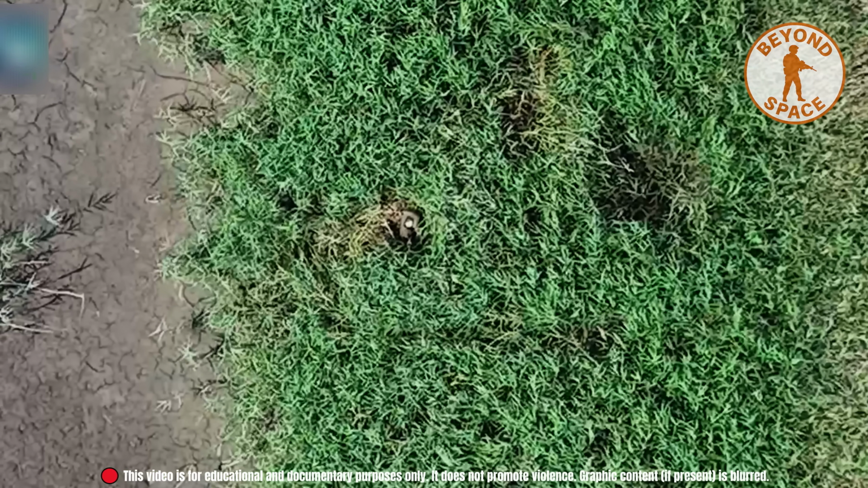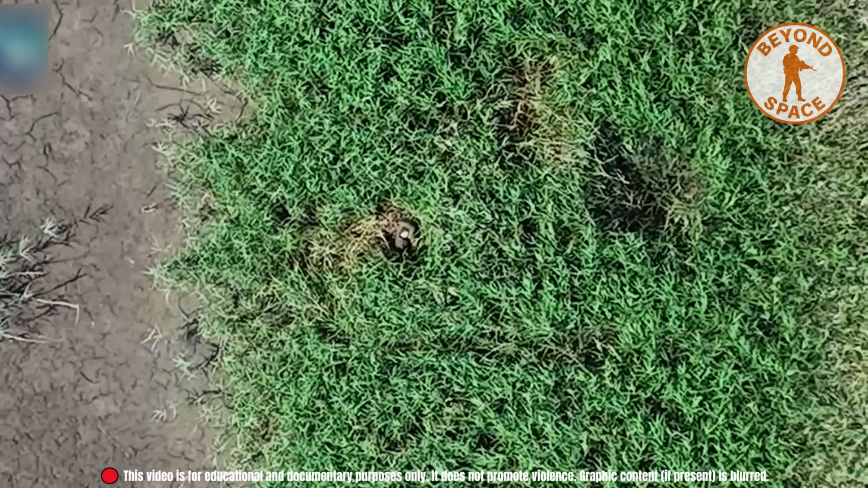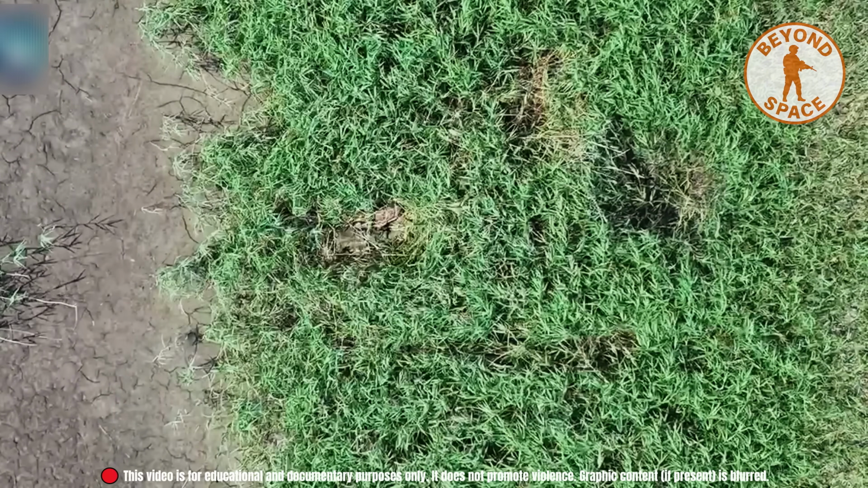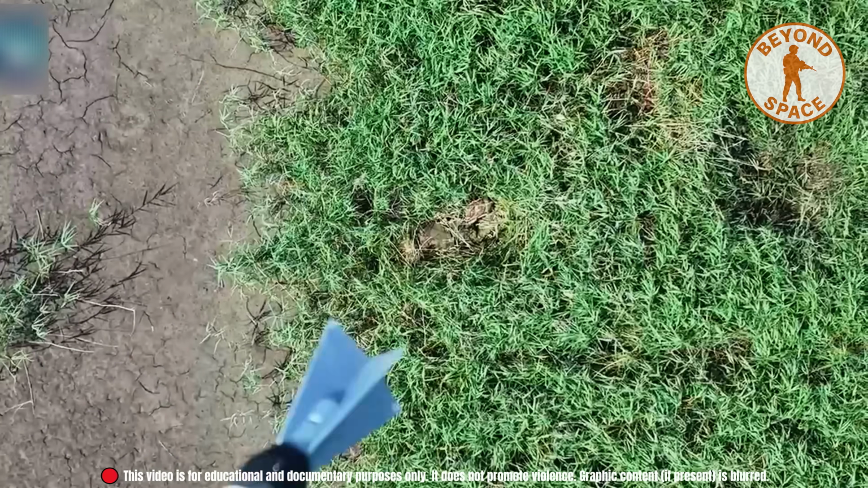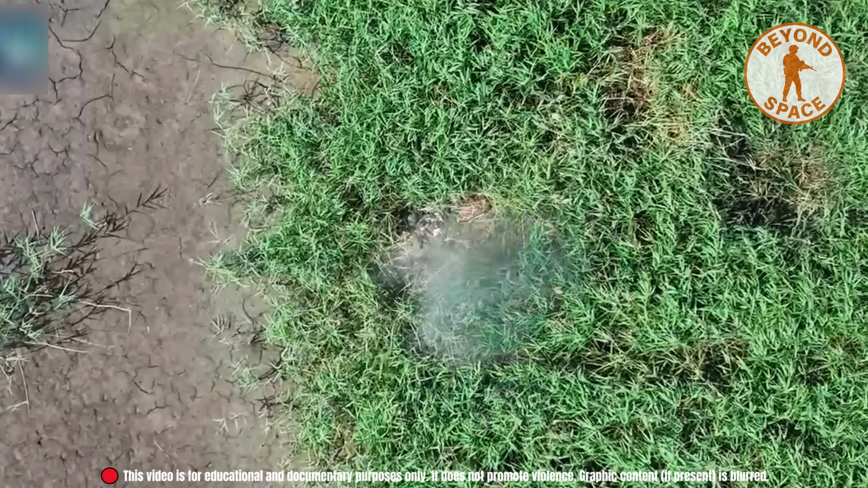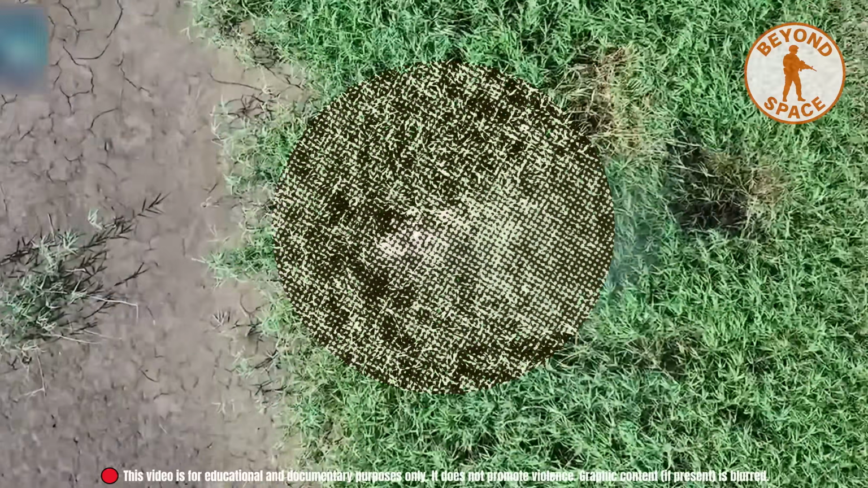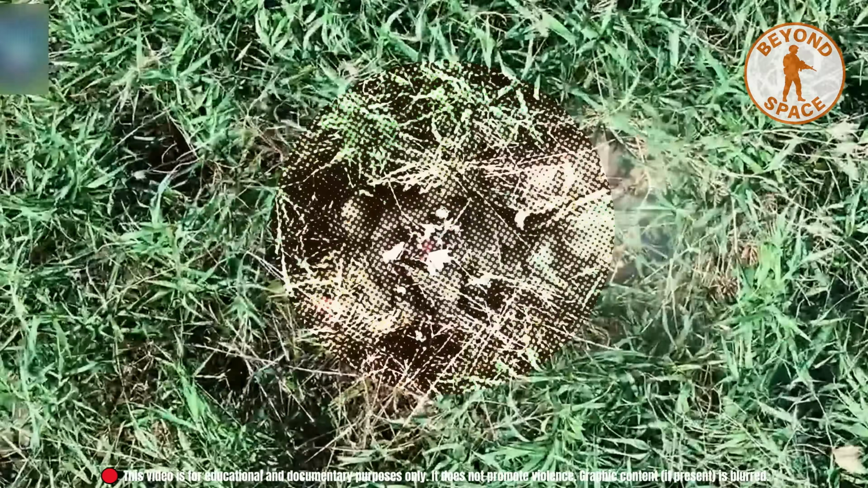Not far away, another man lay low in the brush, thinking he'd gone unseen. But thermal scans and aerial vision don't rely on guesses. 2 drops followed, both targets gone. This is how modern warfare sees through camouflage and fatigue.